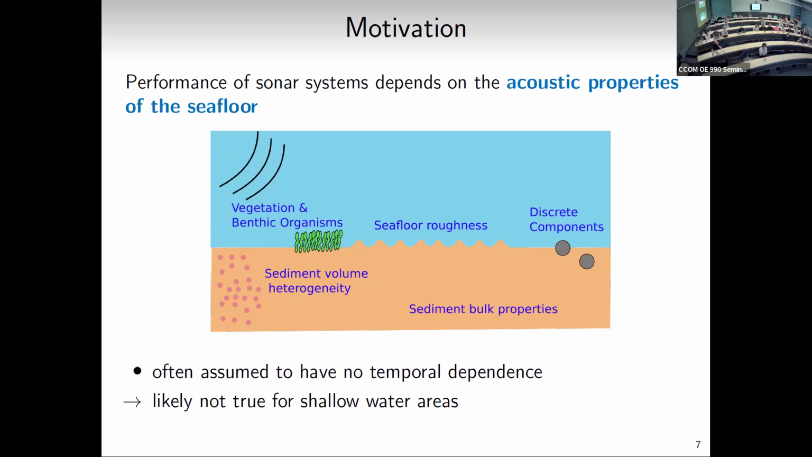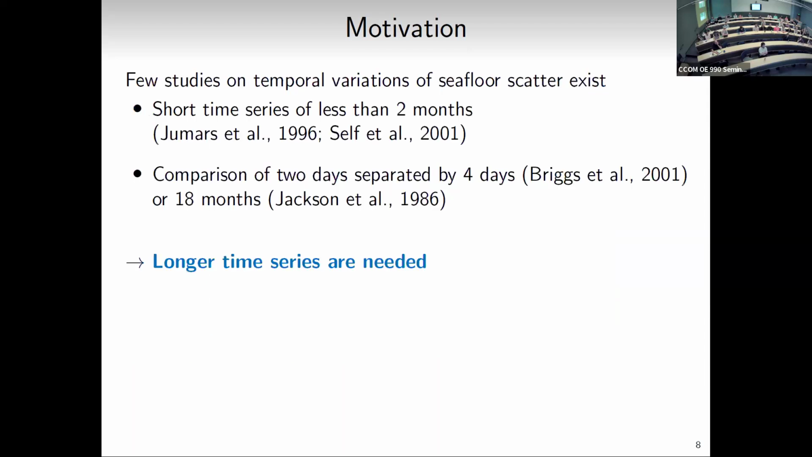And as I've said, often these are assumed to have no temporal dependence. And that's likely not true in many areas, and likely not true in shallow water areas where it's a very dynamic environment. And so there's actually very few studies that have focused on temporal variations of seafloor scattering. So I've got a couple here, some very short time series of less than 2 months.